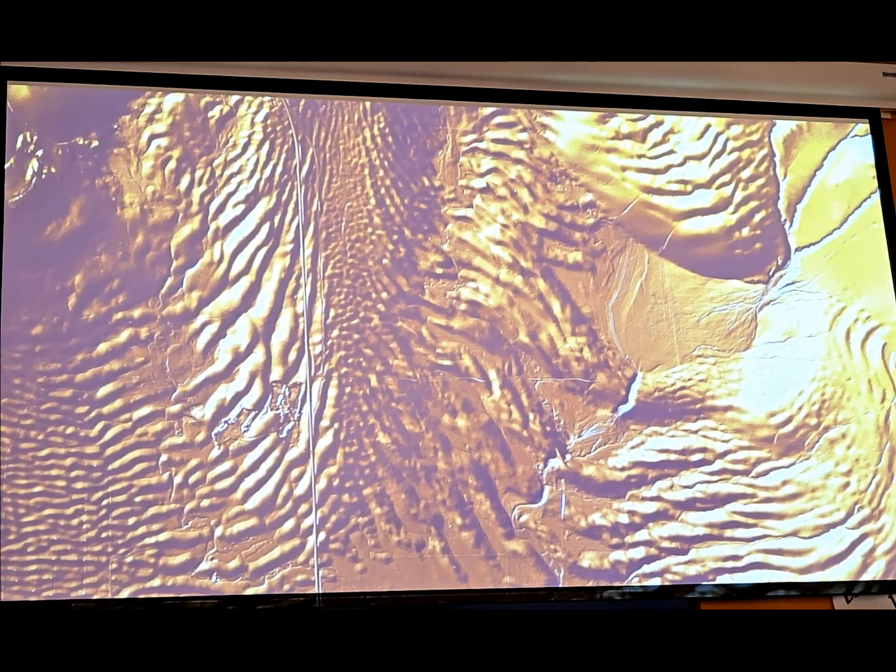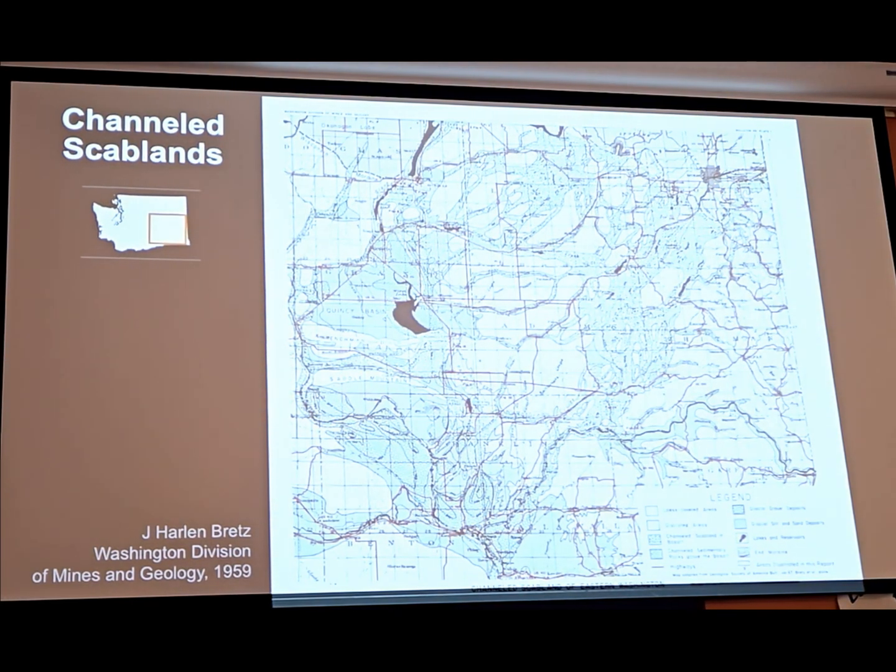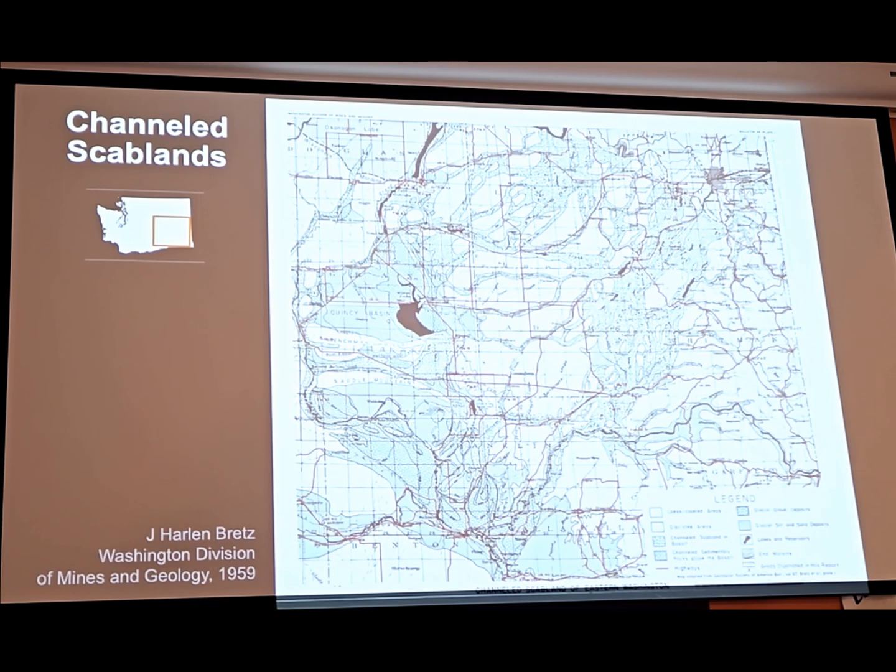There's a zoomed in view. Those right on 990. North a ways from I-90, I think.